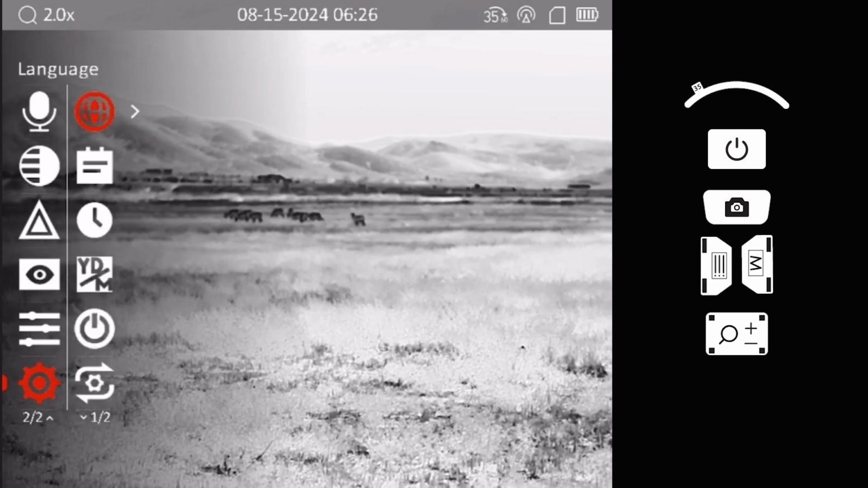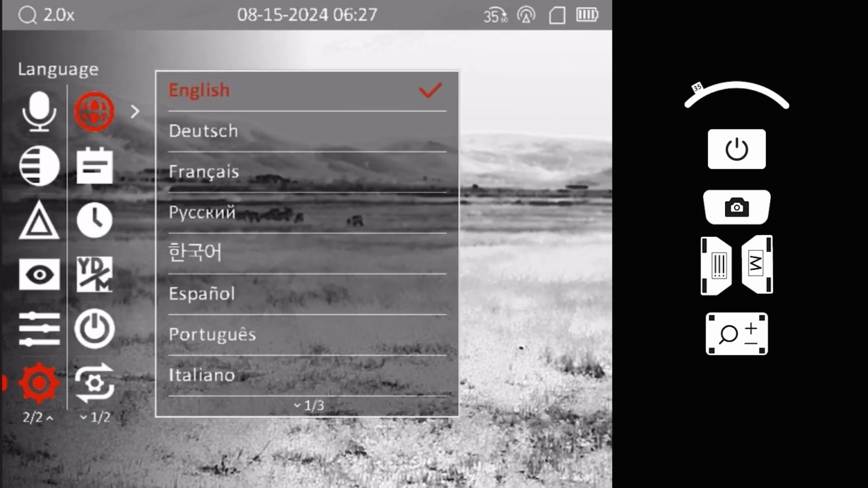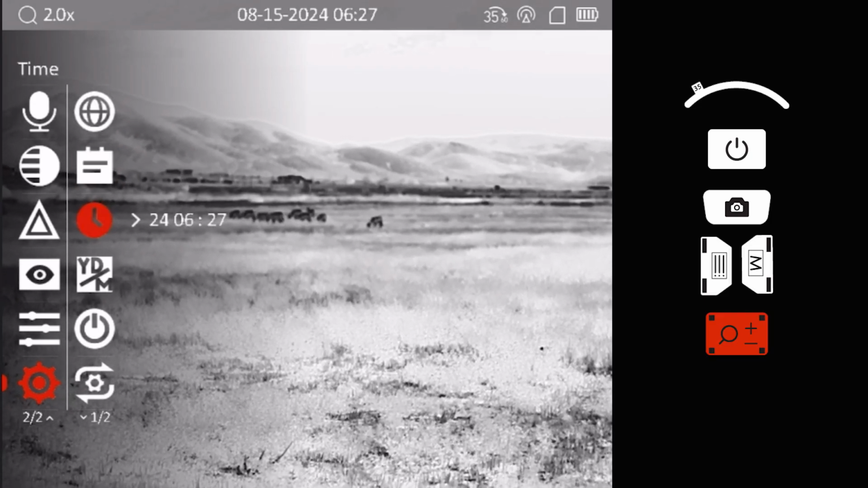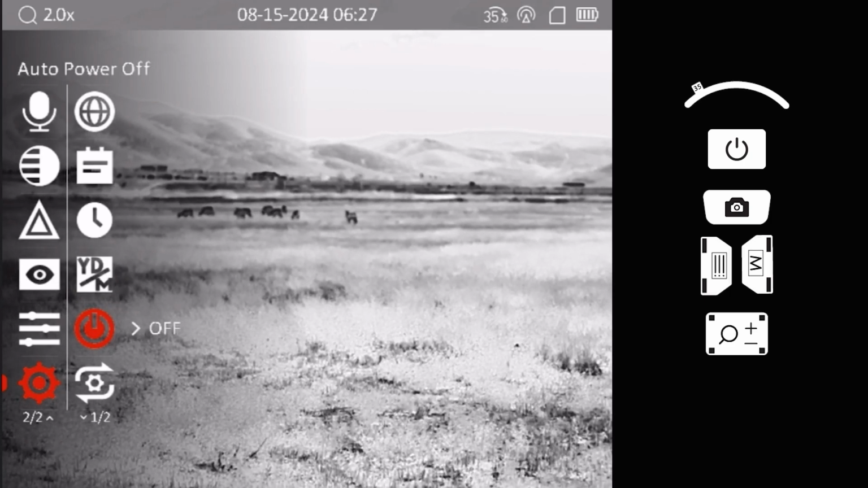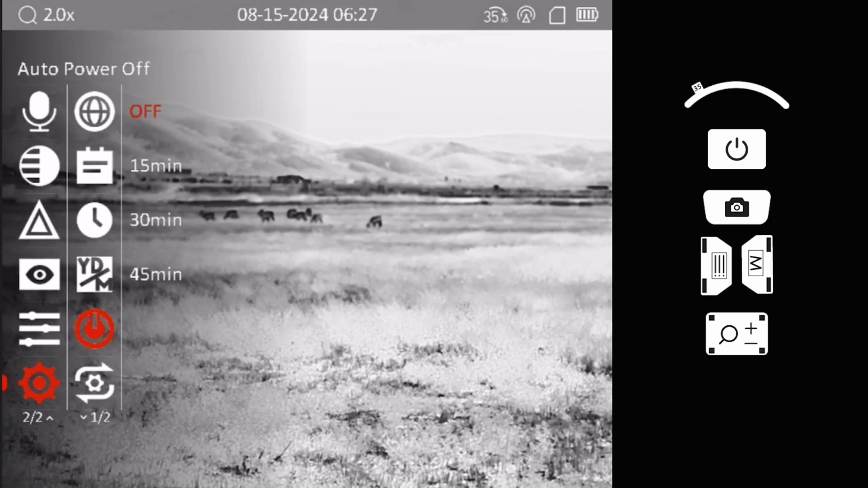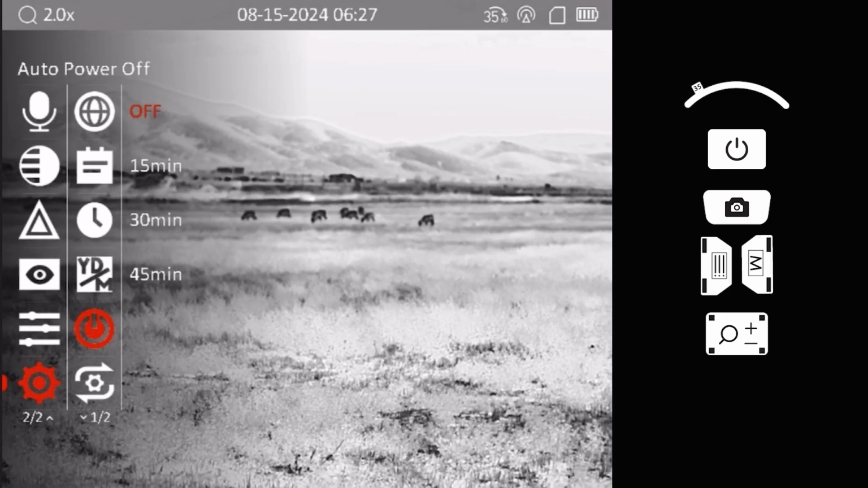General settings allows the shooter to adjust the optic's language, date, and time. You can also select whether information is displayed in imperial or metric units. Additionally, the auto power off feature can be set to 15, 30, or 45 minutes, causing the optic to power down after being idle for the chosen duration.